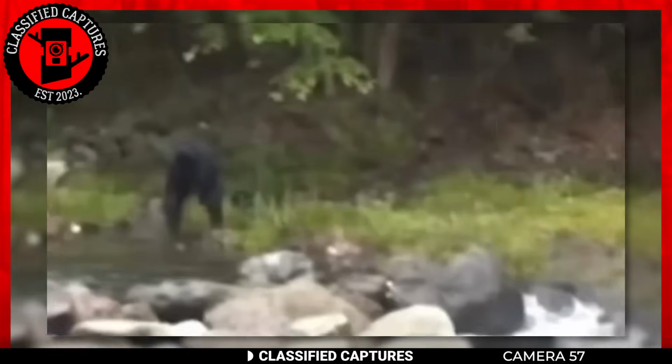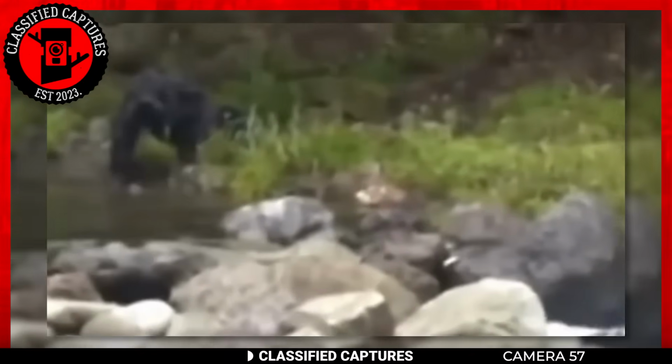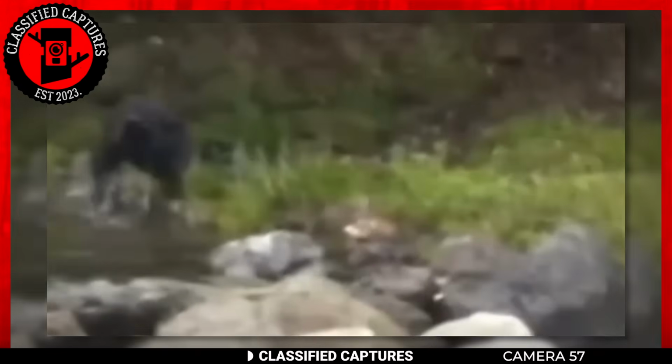But do you notice something weird? This Bigfoot doesn't look like the others. It's quite unique in its build and mannerisms. Do you see it too, or am I just seeing things?